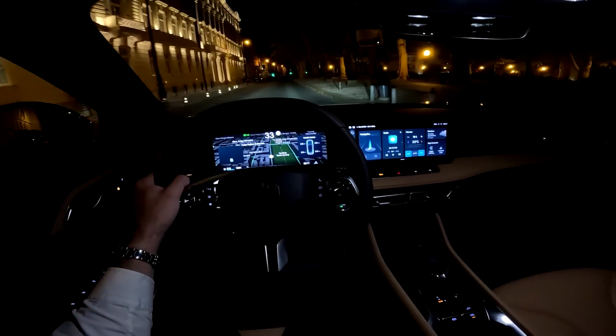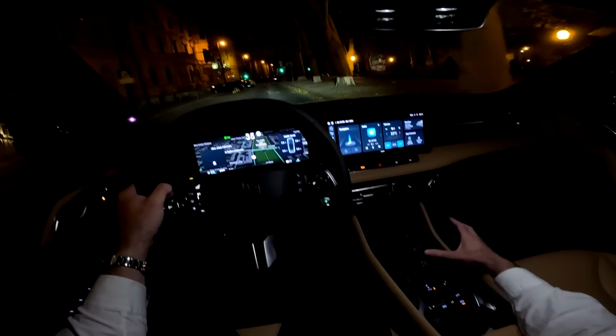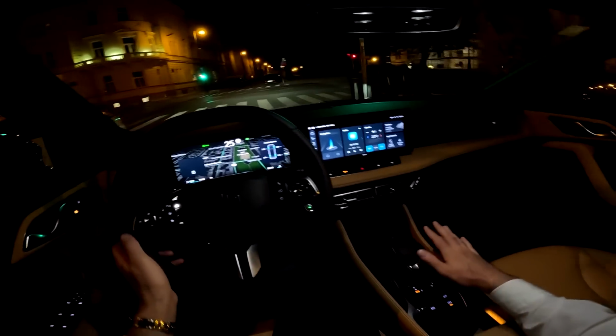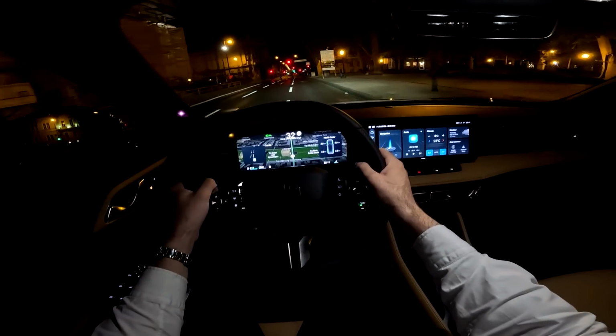If you want to shift it manually, pull this to the right, and then you see you can do it manually, and do this to go back into the drive and to the automatic mode.